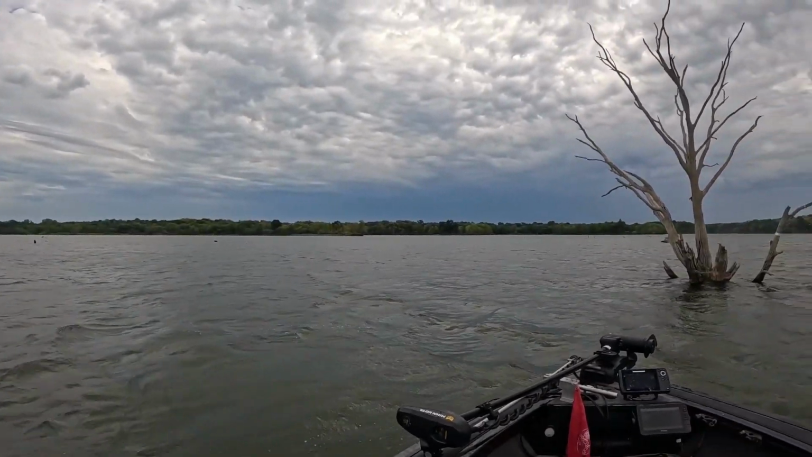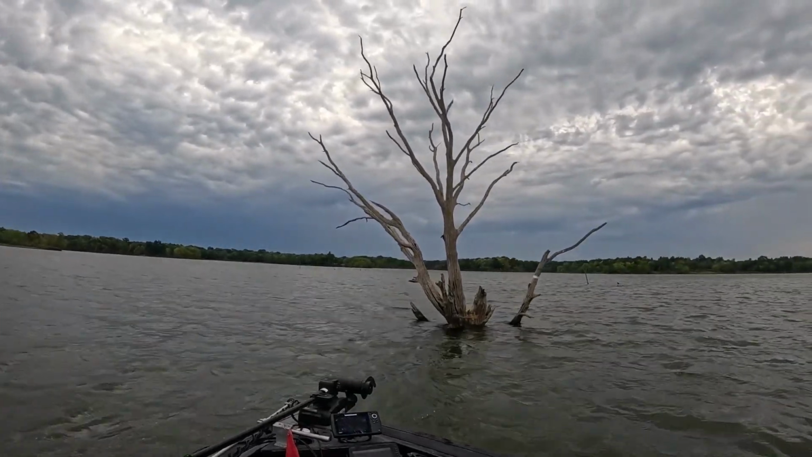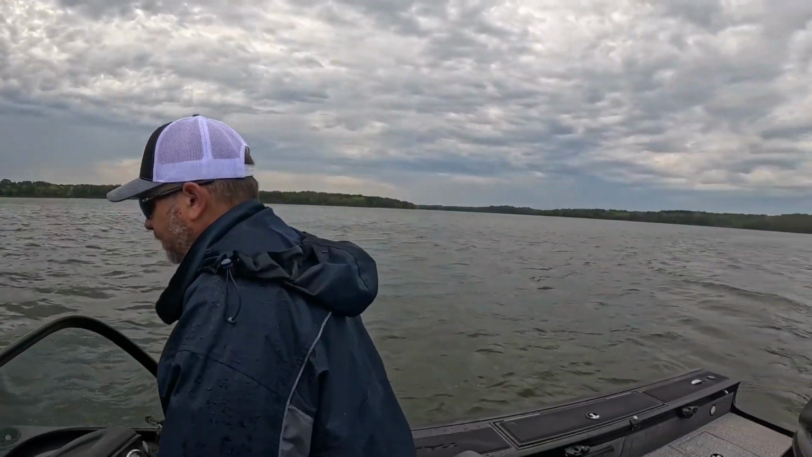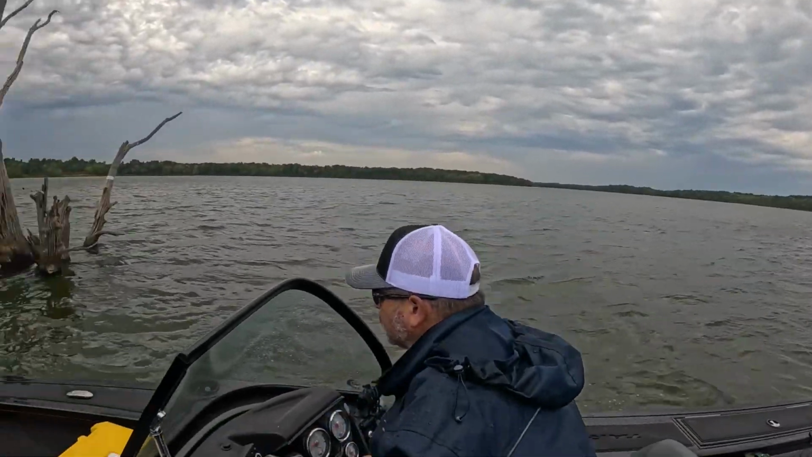All right, guys, wind is still whipping, so I apologize for wind noise, but we got Bertha here. We're gonna check out Bertha, see if she's got something going on. We're a little bit out of our element as far as areas we usually fish.